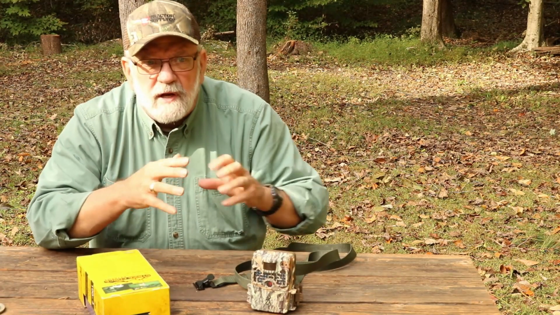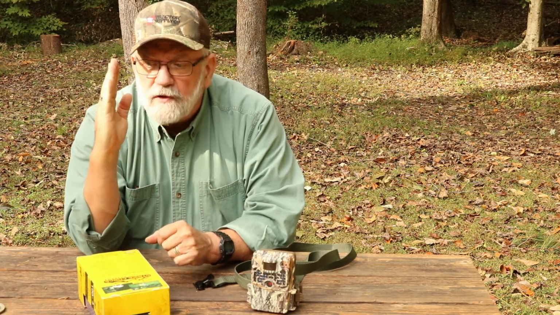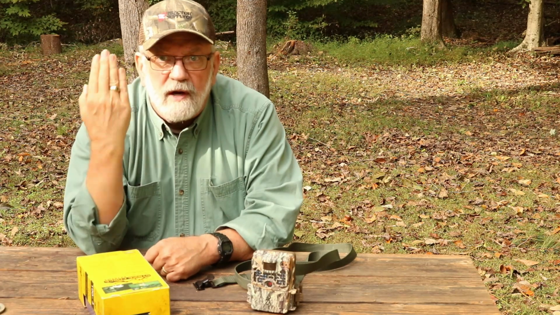A couple of tips that I've learned while using it is that you've got to make sure that you've got it angled right. Most trees don't go perfectly straight up when they grow. They'll lean one way or the other, or this way or that way.